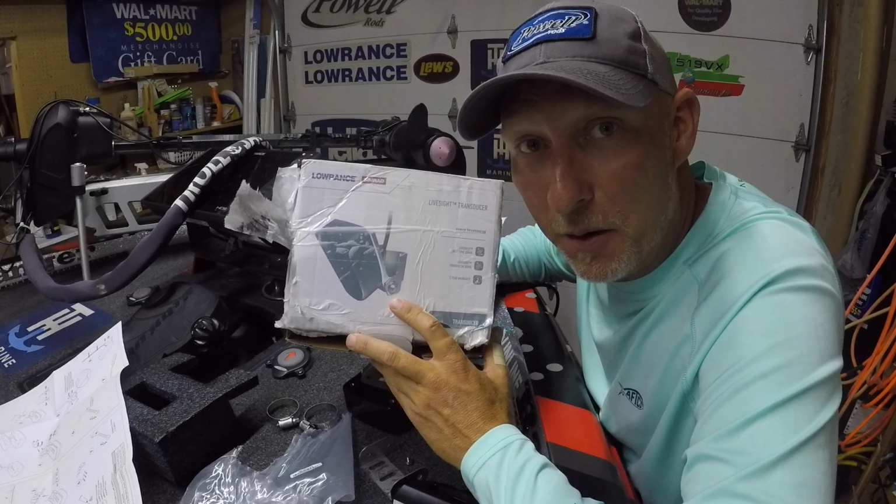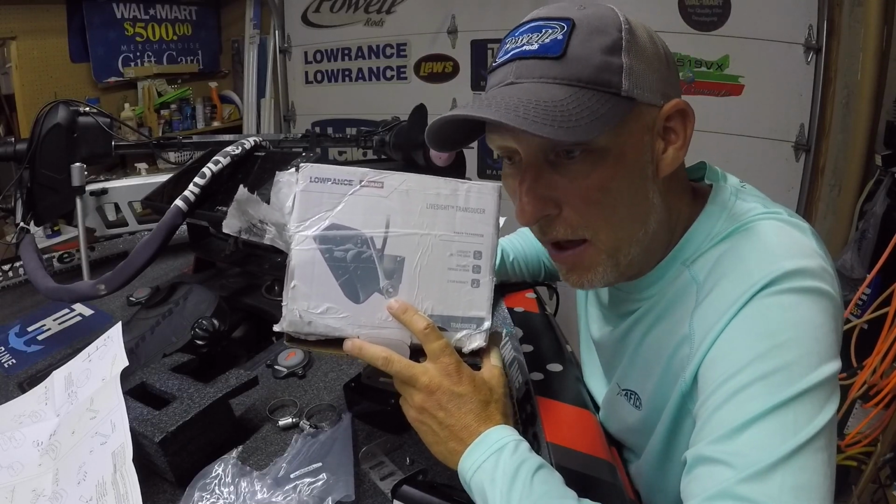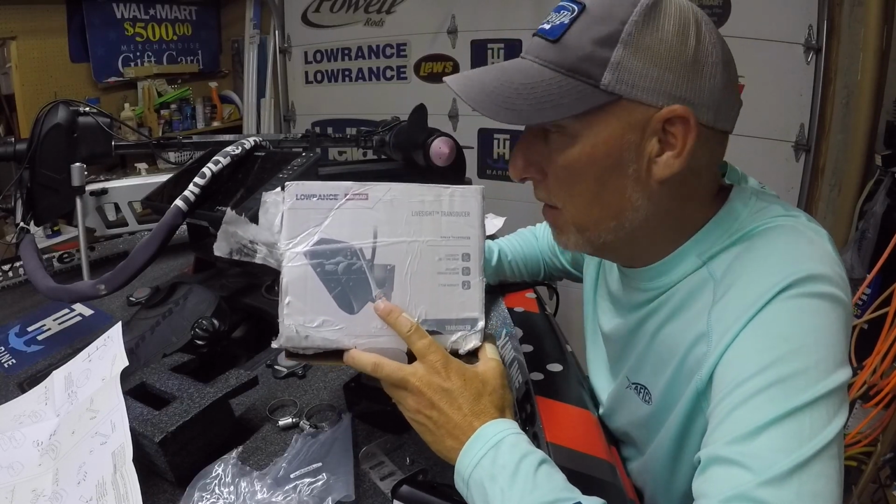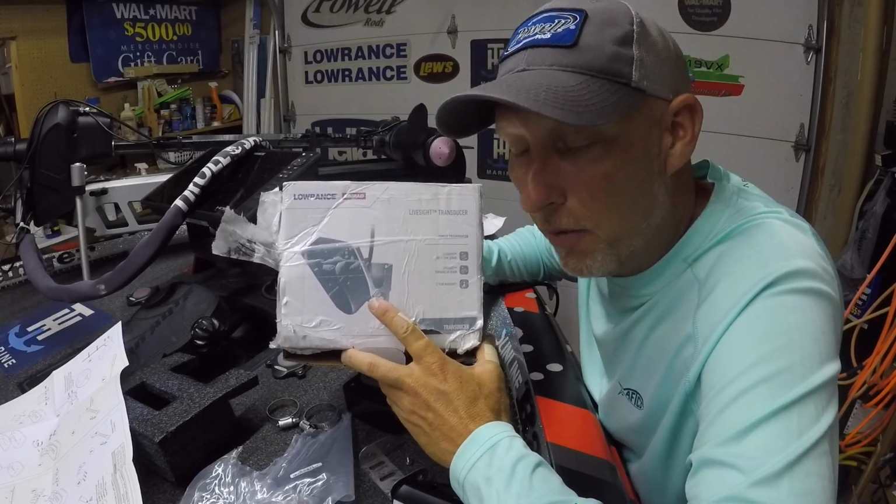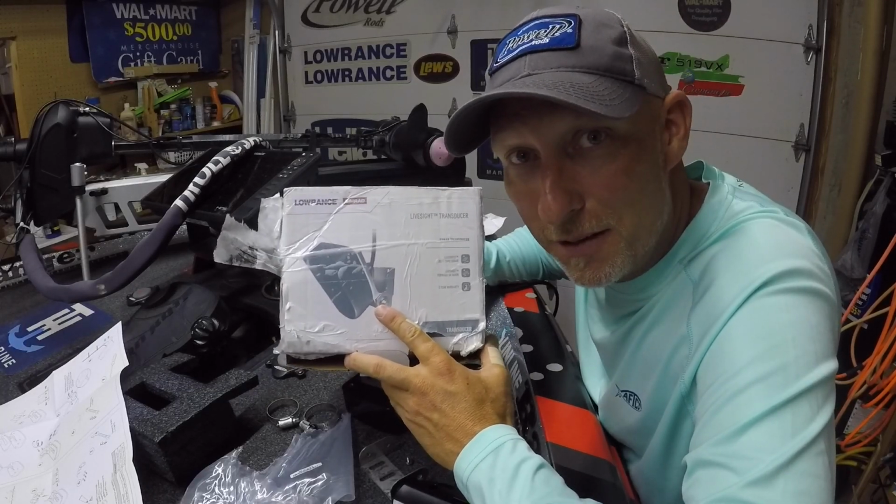I'm excited to tinker around with it and explore and play with it a little bit and see exactly how effective it is for me and my fishing and all that. So I'm going to be installing it on my trolling motor shaft. I'm not putting it on the bottom, I'm putting it on the shaft, so stay tuned to see how this goes.